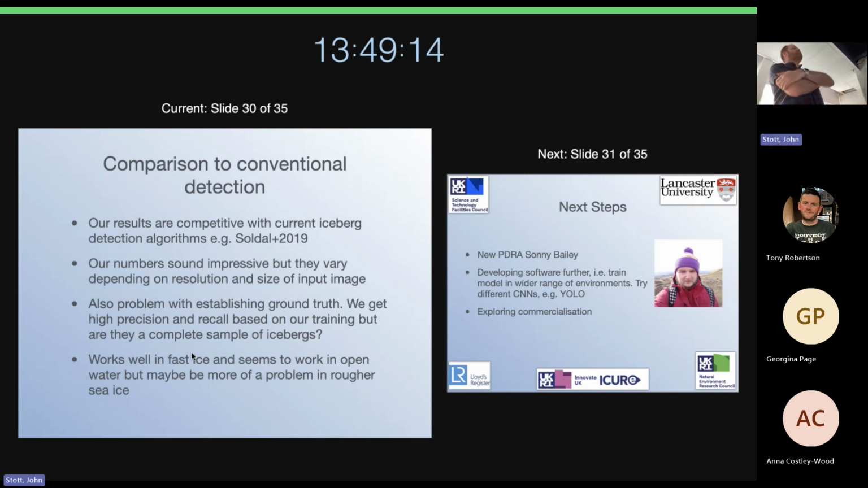We can compare this to conventional detection. Our results are competitive with current iceberg detection algorithms, such as the one in Soldal, the CFAR, etc. The numbers sound impressive, but they vary. There are obviously biases that have gone into that. We've decided that this thing has to be seen in optical and has to be seen in SAR at the same time, and so there's a bias there.